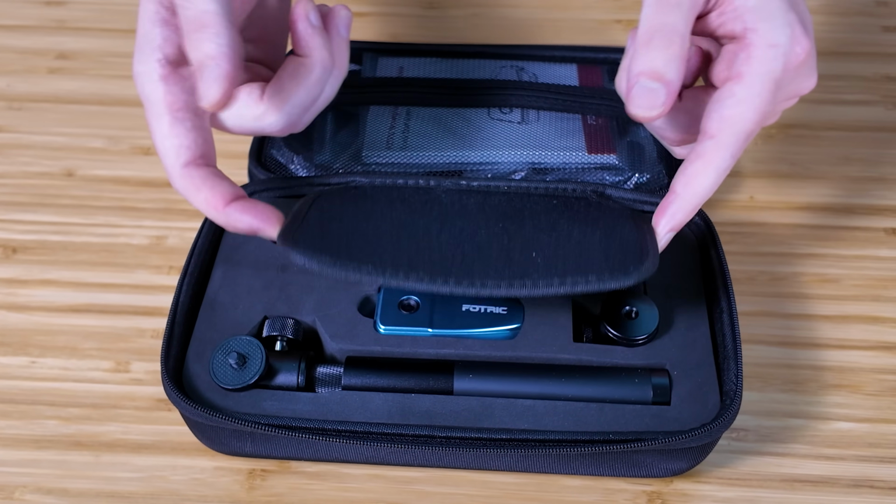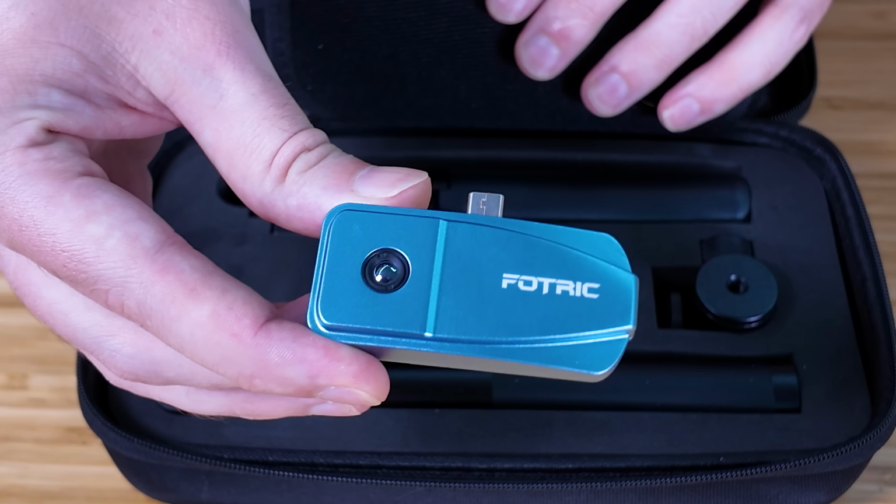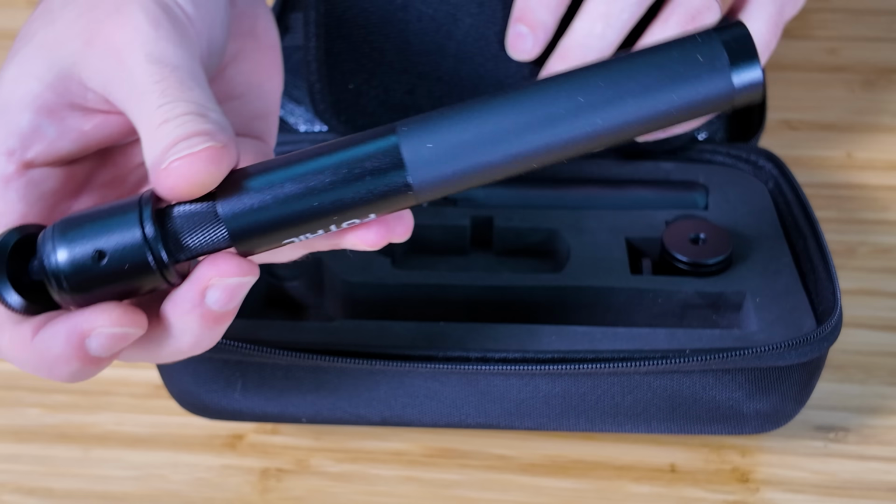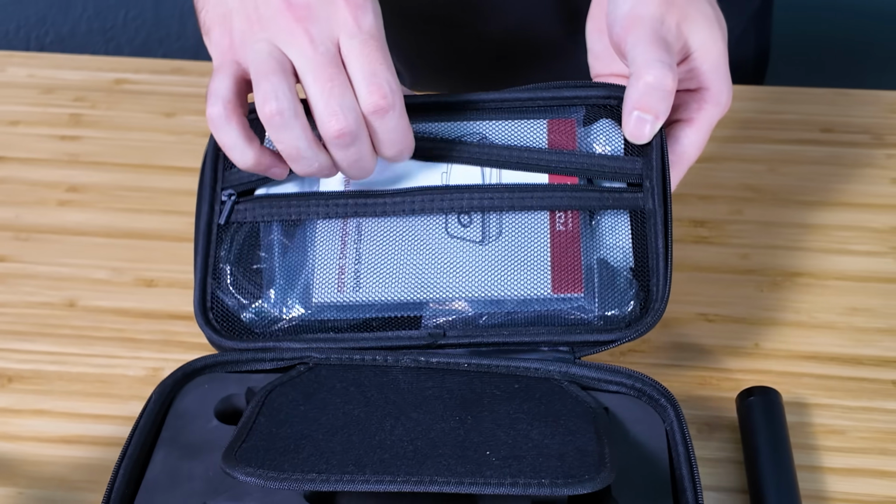Boom. There's a bunch of stuff in here. This is the attachment, the camera itself. Just plug that into the bottom of your phone with the Type-C smartphone thermal camera. Comes with a little selfie stick. There's a tripod. Wait a minute. That's kind of cool.